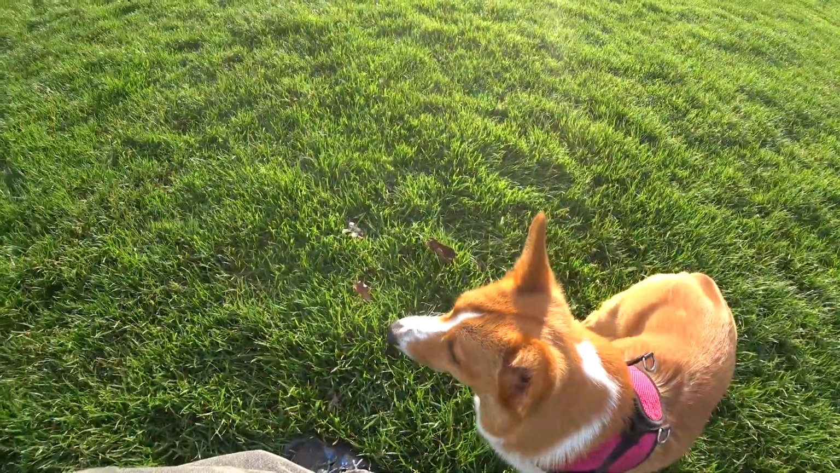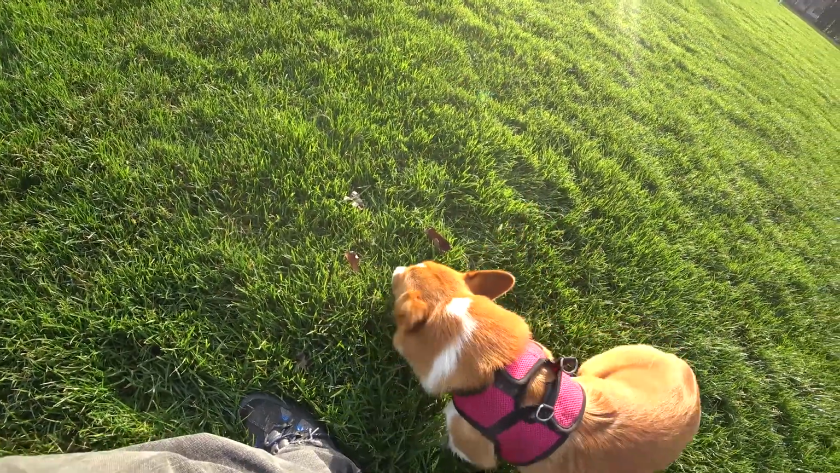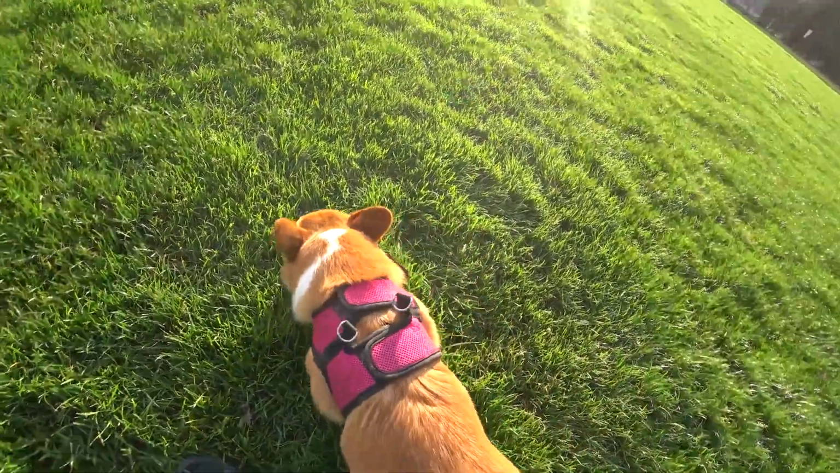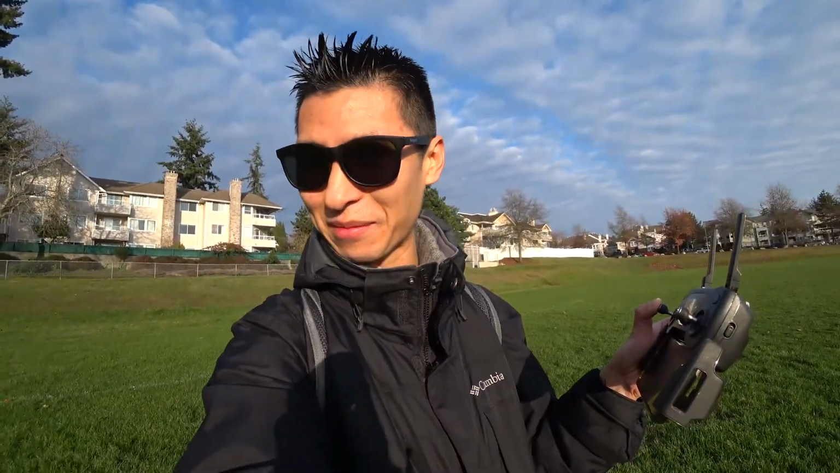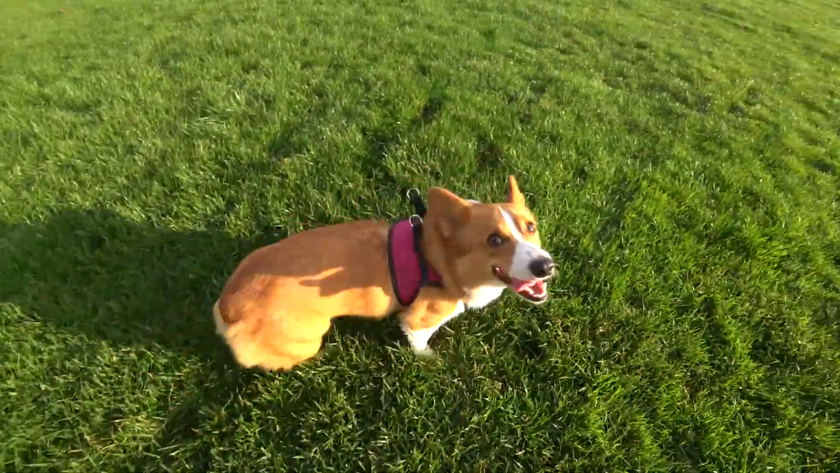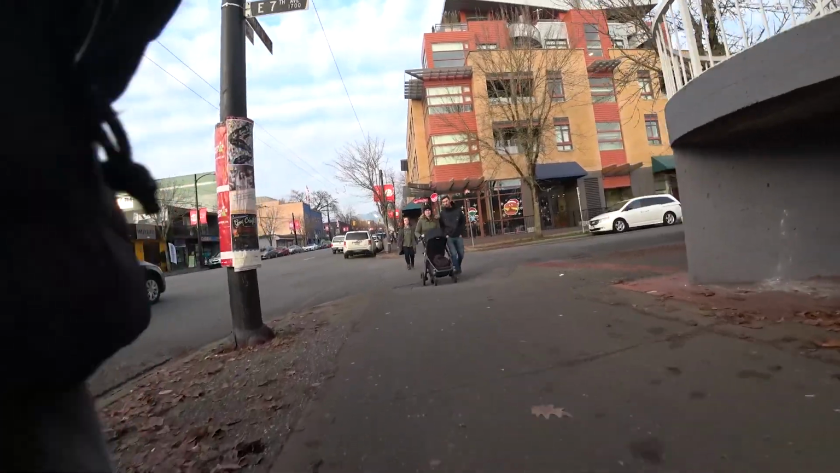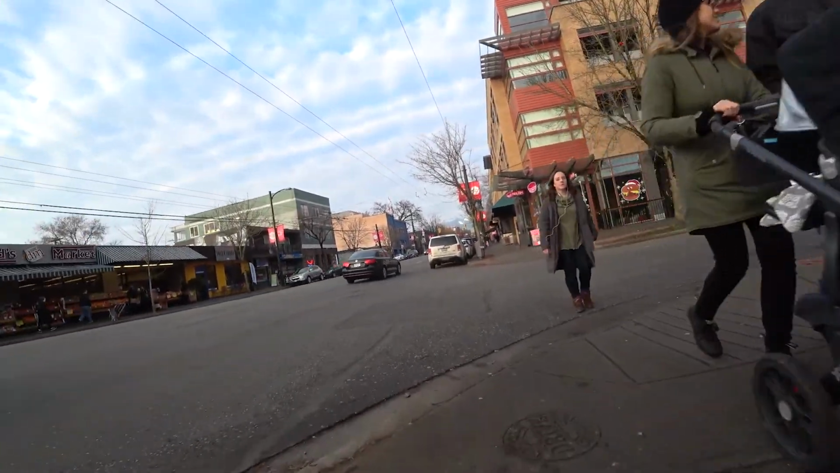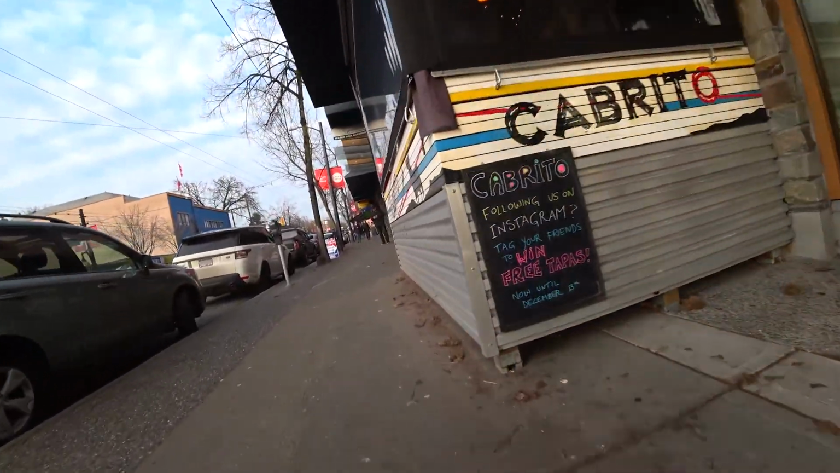Oop, what's he looking for? Almost looks like you can attach a camera to that thing. That's awesome. Too bad I can't find a safe spot to fly the drone here.